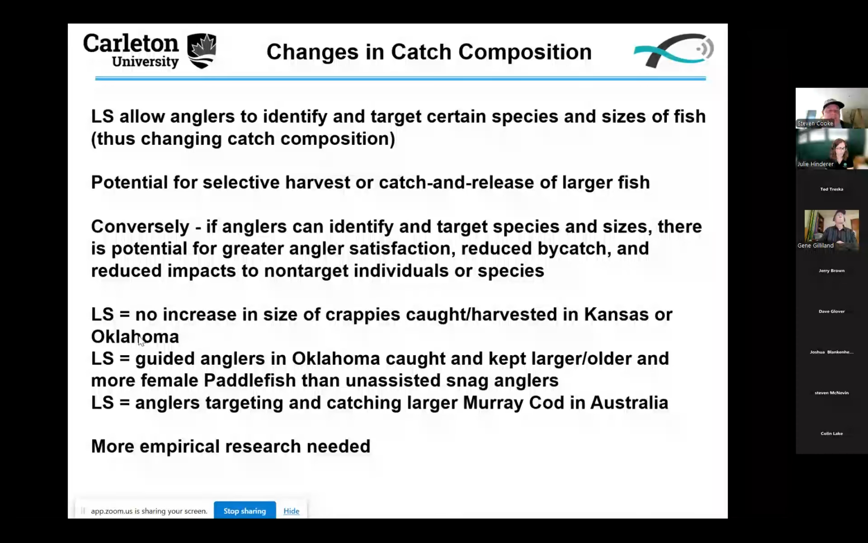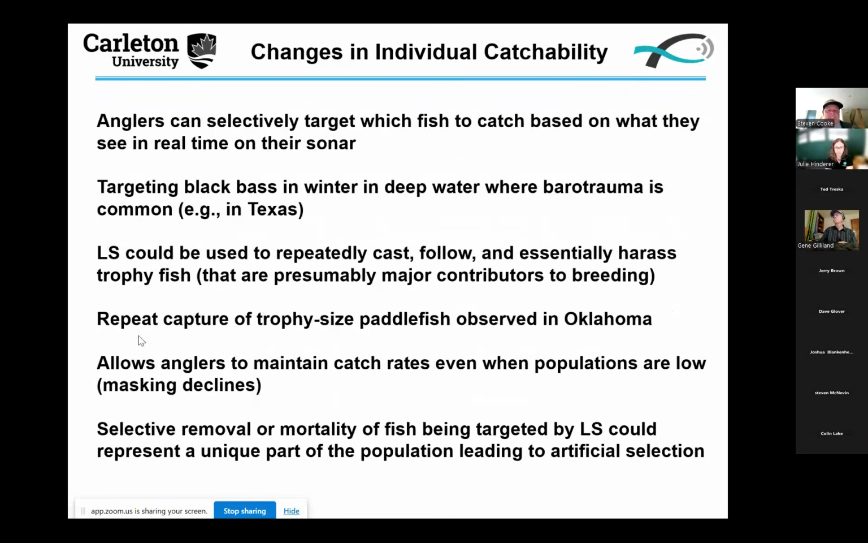The guided anglers in Oklahoma using live sonar caught and kept larger and older, as well as more female paddlefish than unassisted snag anglers. This is using snagging. That's the primary approach for catching paddlefish. And then another example where anglers in Australia were targeting catching larger Murray cod using that technology, but certainly more research is needed. And then lastly, in terms of individual catchability, anglers can selectively target which fish to catch.